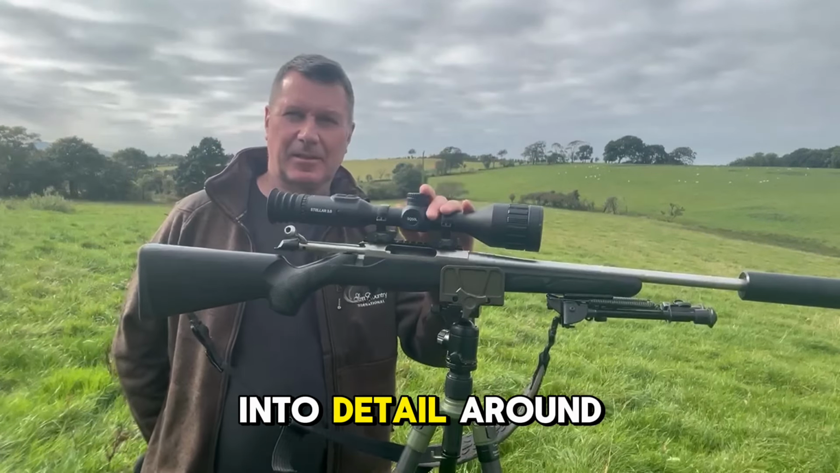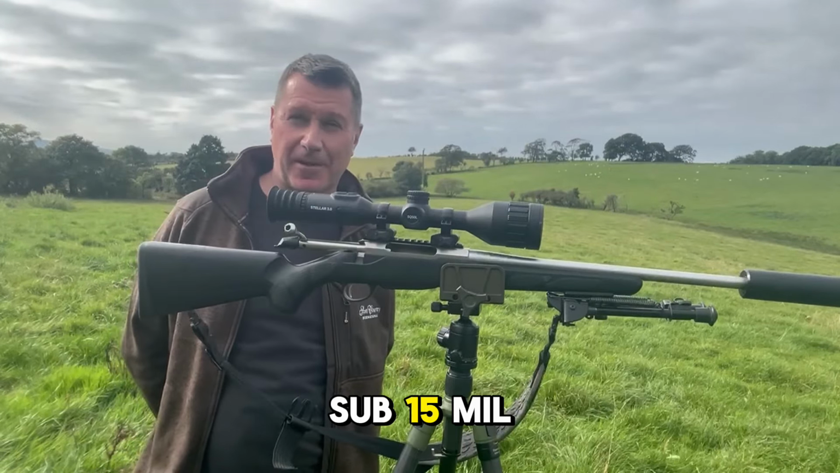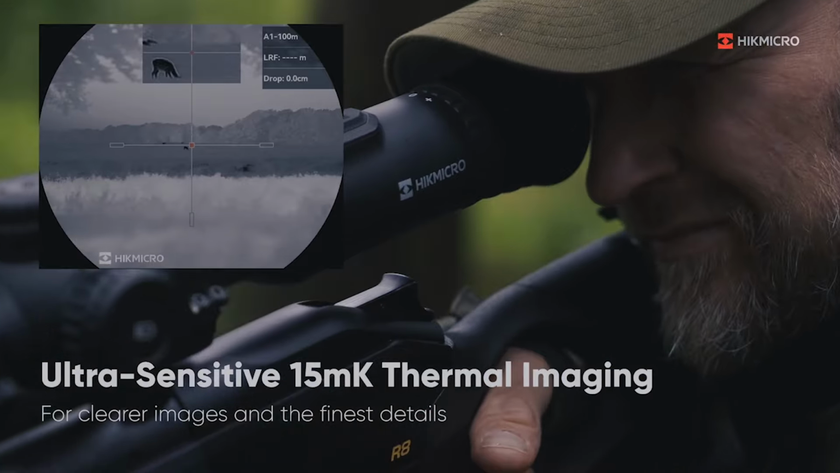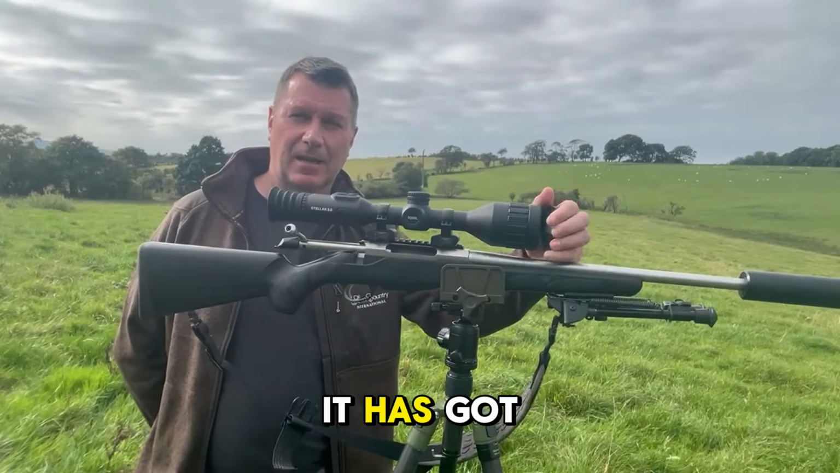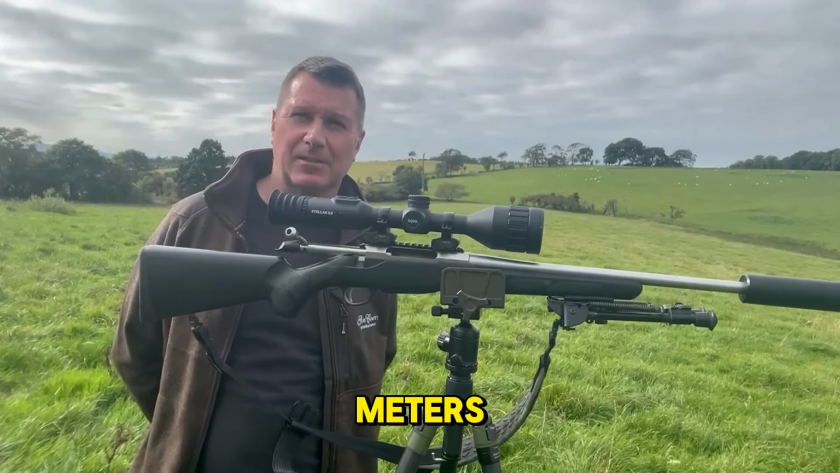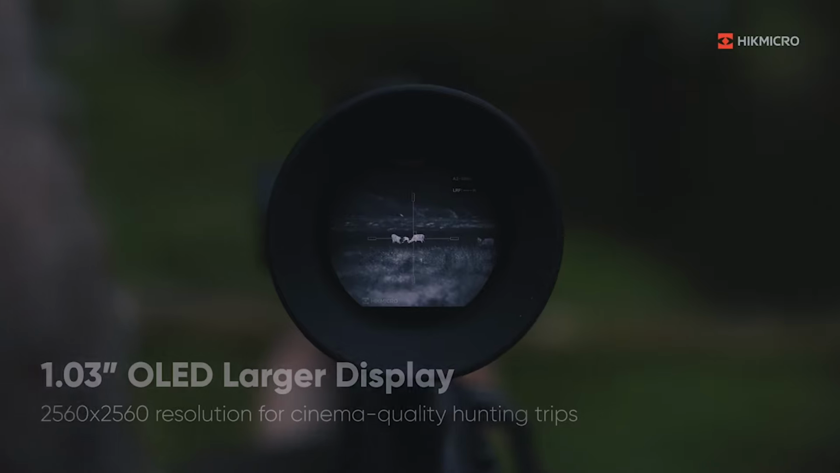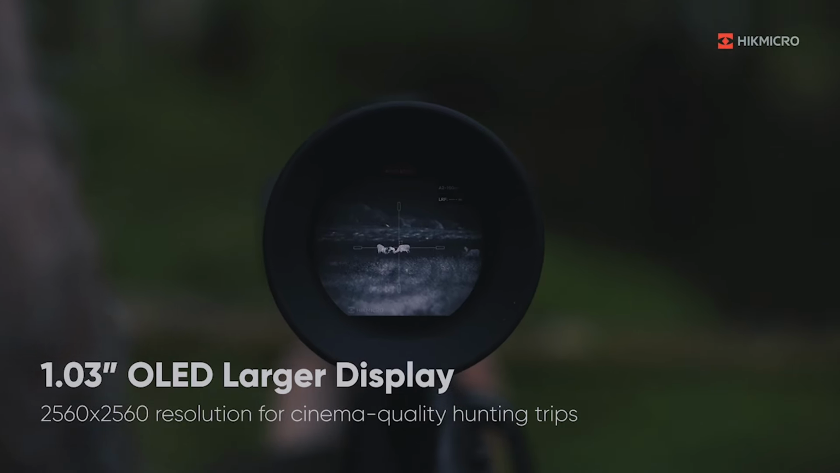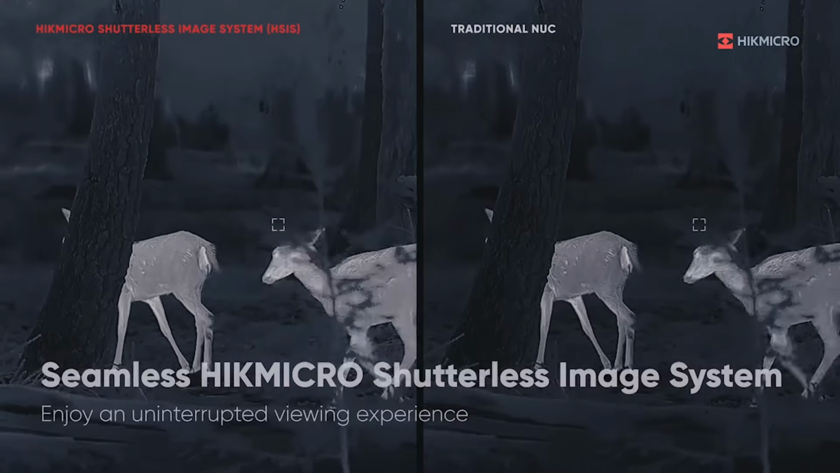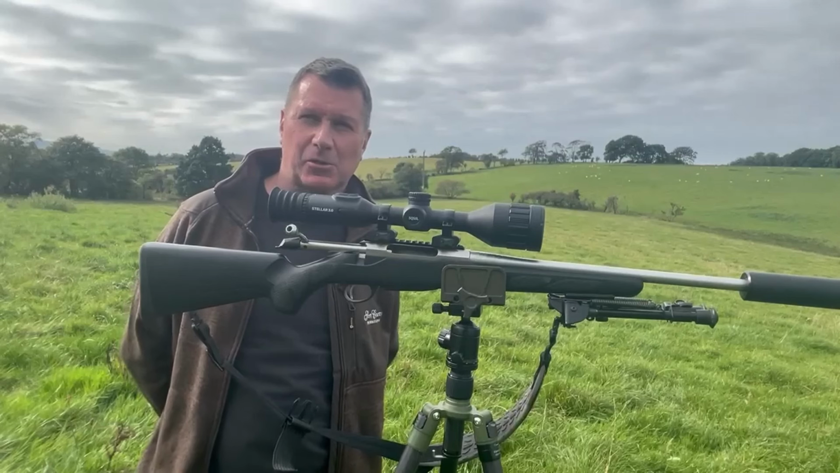Just to go into detail around this scope, it's got a 640 by 512 resolution. It's sub 15 millikelvin, yeah, you heard that right, sub 15 millikelvin. It's got a 50mm lens with a detection range up to 2,600 meters. It's got a 2560 by 2560 resolution with a 1.03 inch OLED display. It's got the new HikMicro Shutterless image system, which means you won't get that pausing of the screen when you're just about to take that crucial shot.